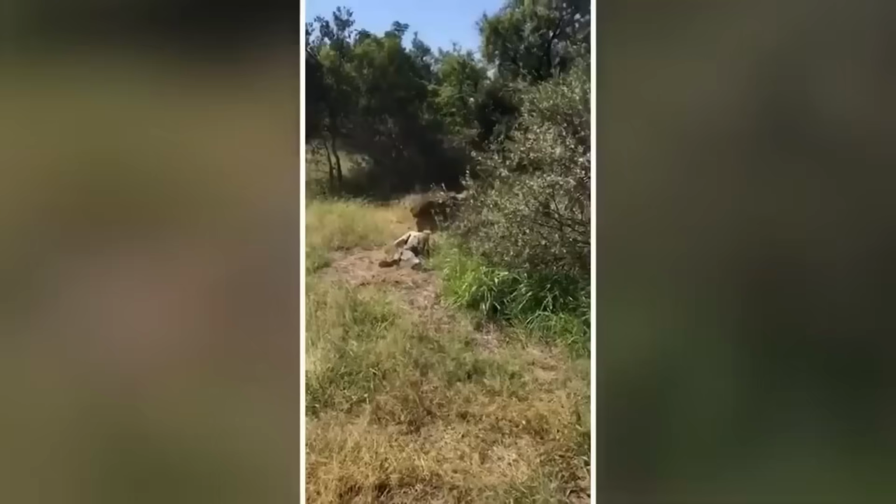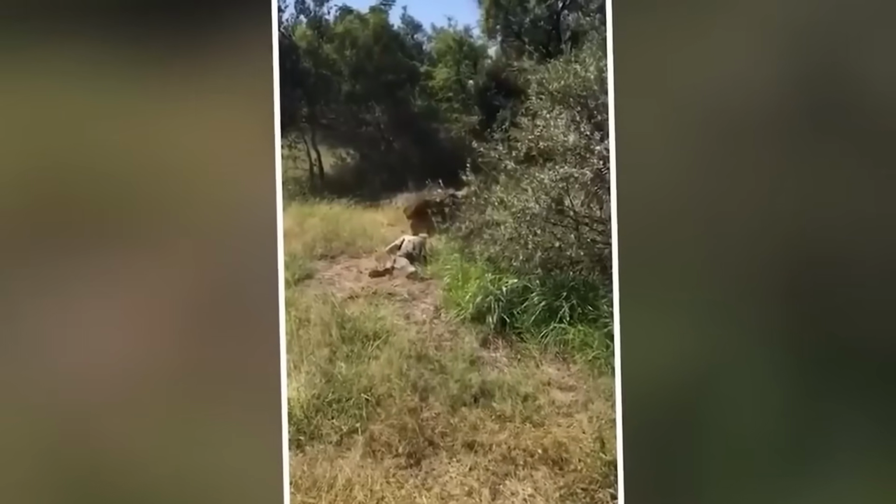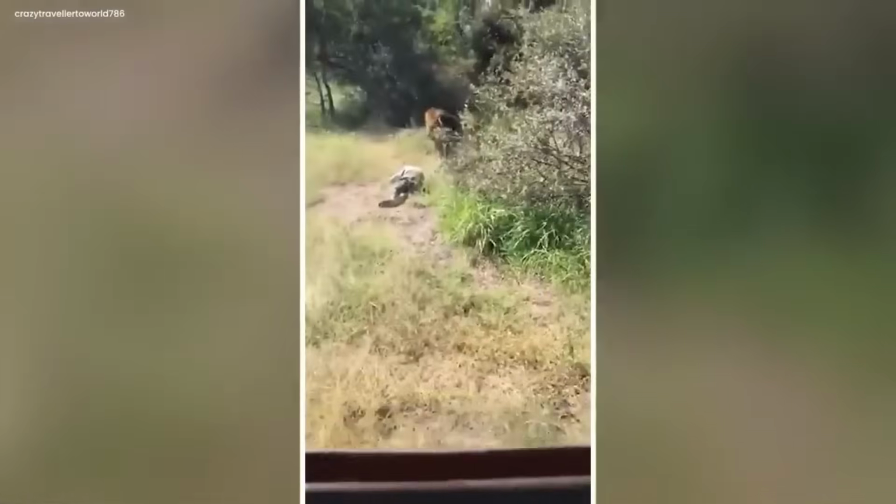towards his old hiding. There, he devoured him into sizable bites, with cries of help and shrieks of helplessness echoing through the safari.